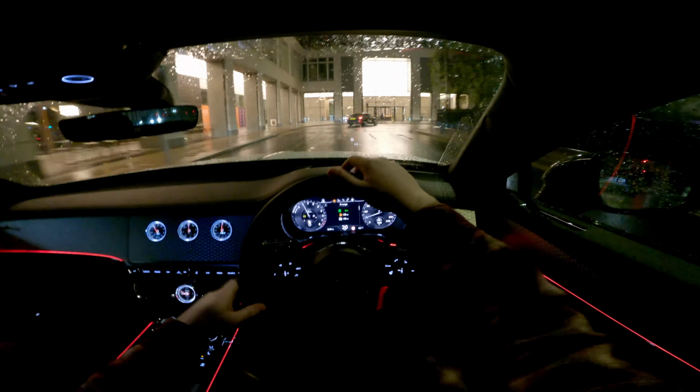I'll put it on the screen so you can see some stats somewhere in the bottom left corner. I'll play some stats right now, and hopefully you can see the stats and what this car can do, really. So yeah, it's a lovely thing, honestly.